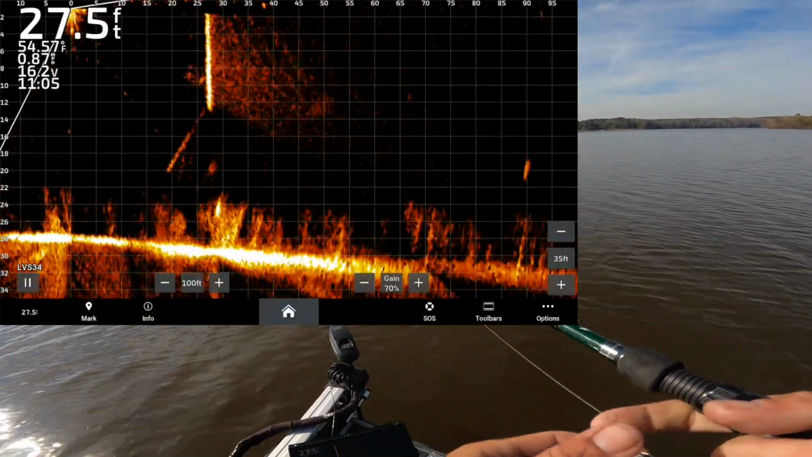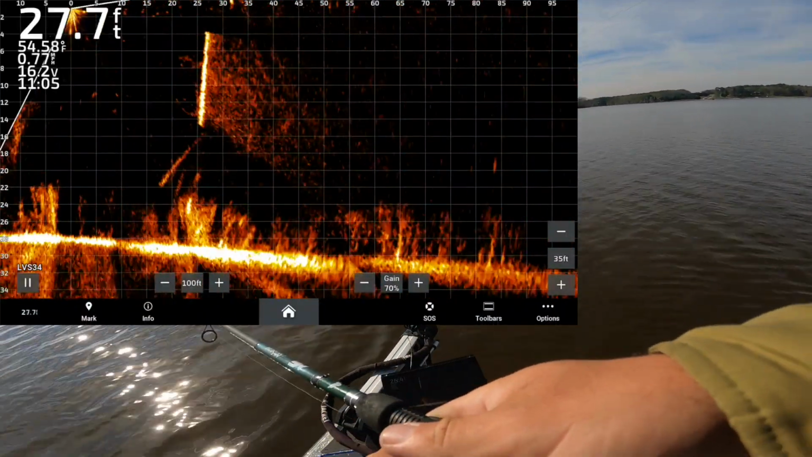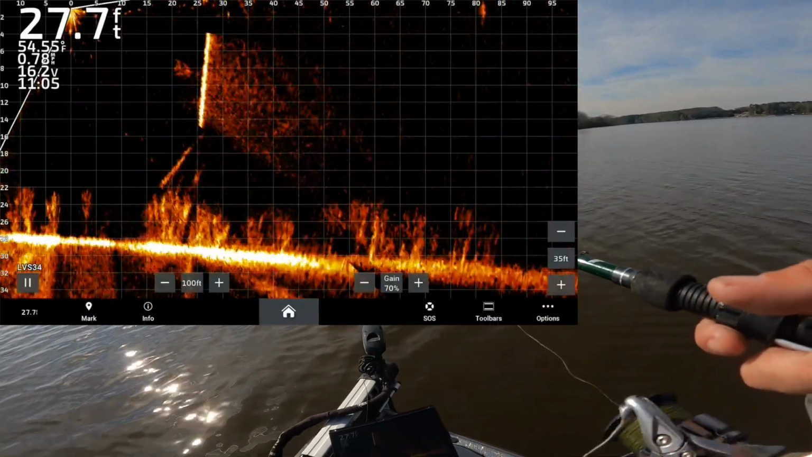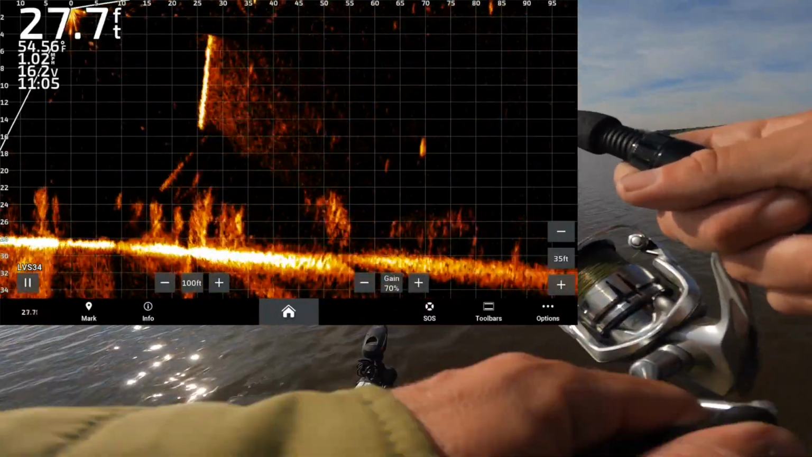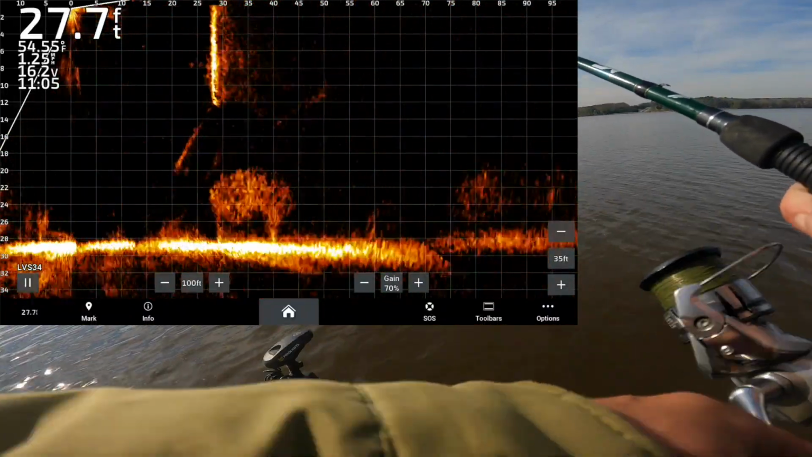All right, there's a guy out there just out there freaking glowing. Not moving very much. Probably being a crappie. Dropped it right on this freaking dam. By right on it, I mean like to the left of it and in front of it by a little ways, but maybe he'll see it. He did not. That looks like a giant crappie right there with this more stained water.